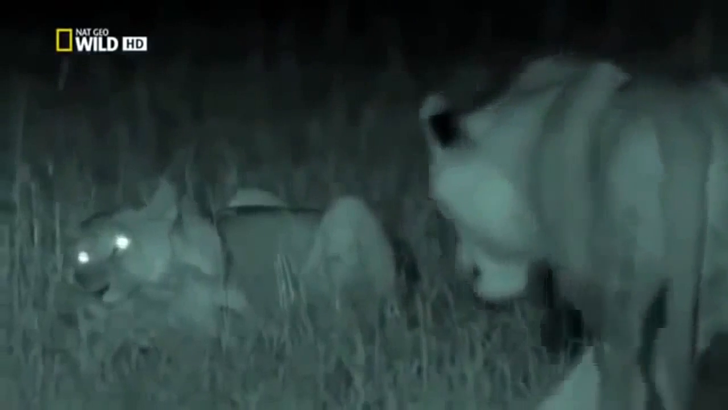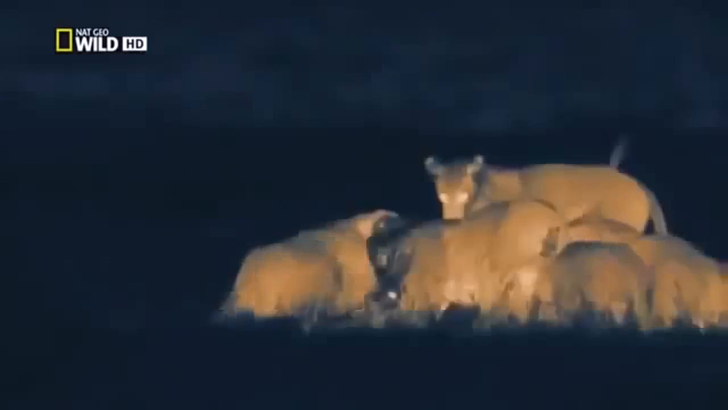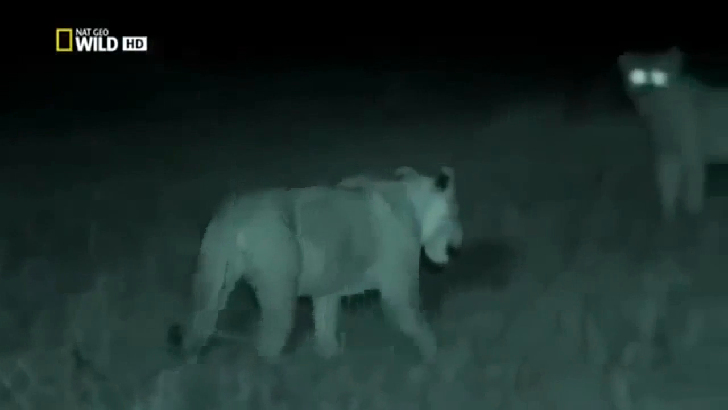But the meat won't be enough to feed the whole gang. At first, her brothers let her savor the kill. Then hunger gets the better of them. In a way, they are passing their first test, taking what they need by force. The huntress is left with nothing.